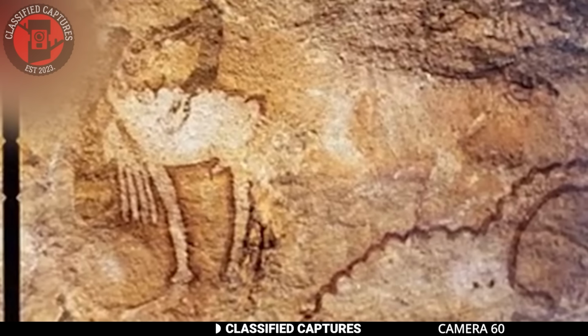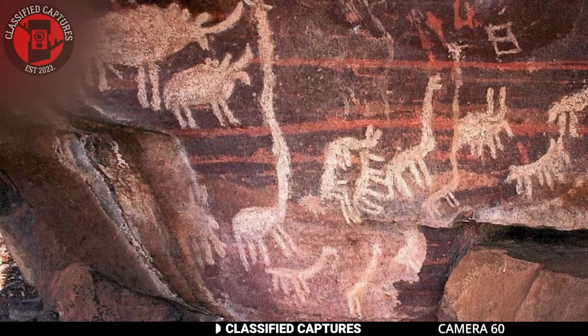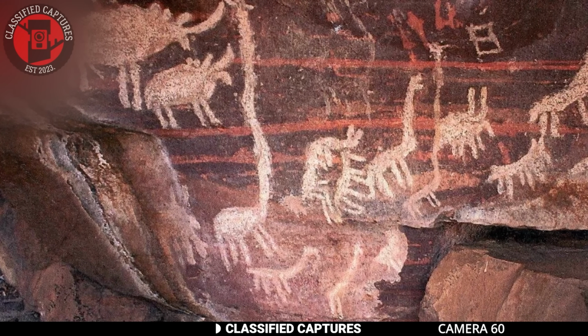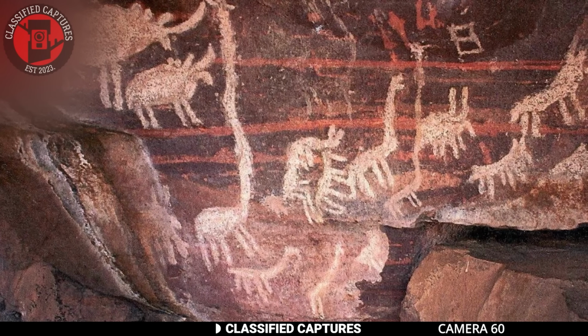This leads us to a cave located in Borneo's East Kalimantan province. Here, scientists have found the oldest figurative painting in the world. The painting is of wild cattle and is estimated to be around 40,000 years old.